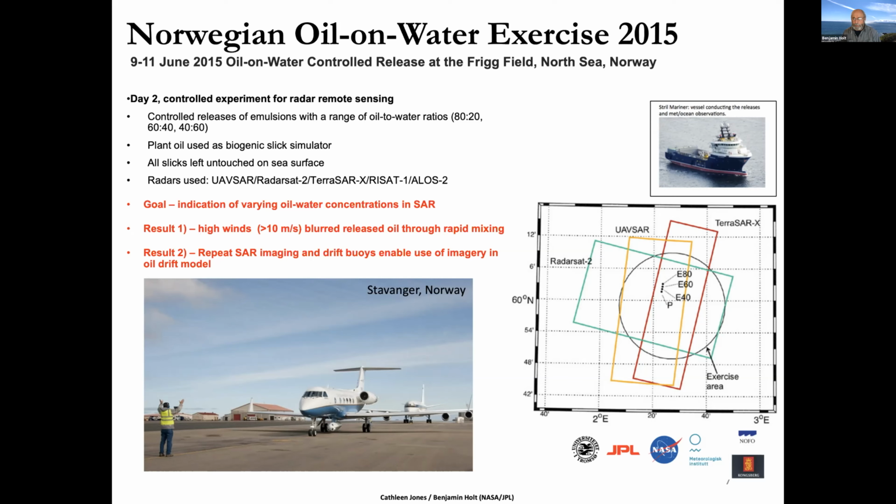So we had multiple types of SAR overflights, including the UAV. Our goal was indicating the various oil water concentrations in the SAR, but the result was that very high winds sort of blurred the released oil through the rapid mixing. So we didn't quite get to our main goal, but we had repeat SAR imaging, which I'll show an example of, and a couple buoys were deployed, and we were able to use our results in a drift model.